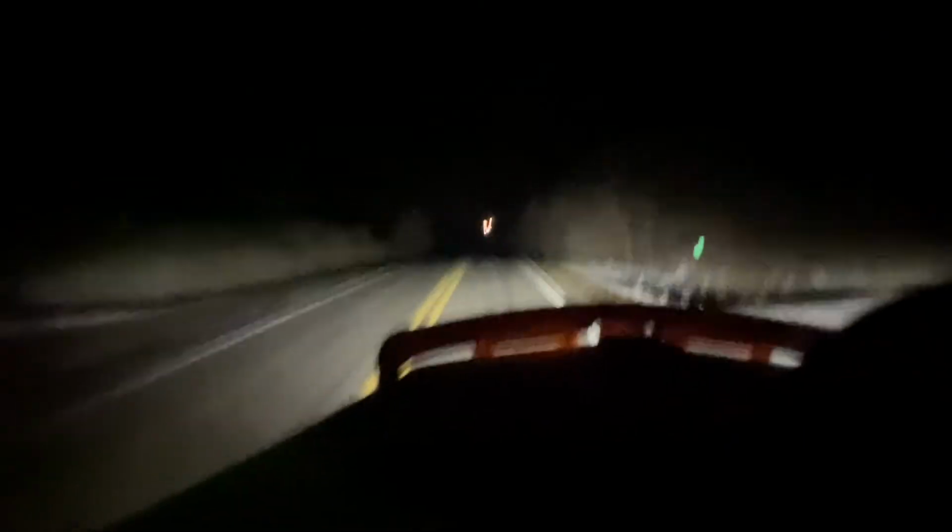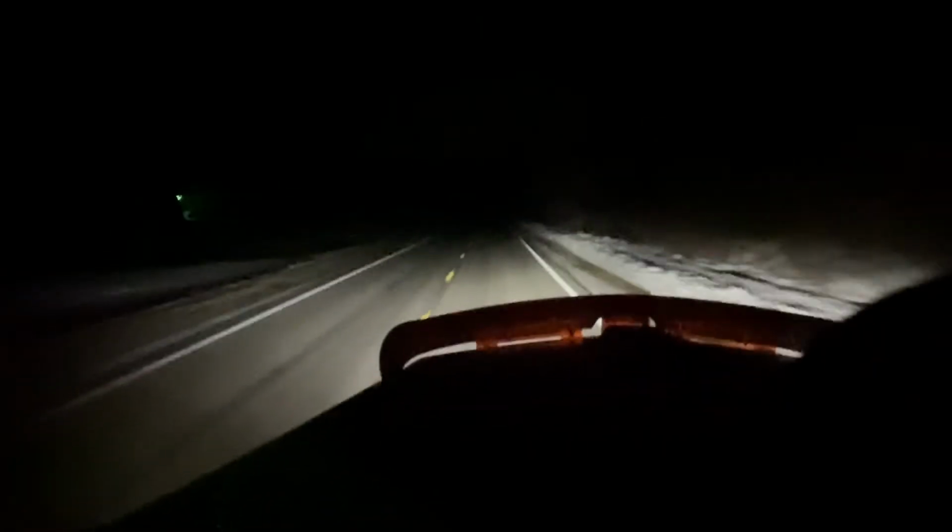So, speaking of my bright lights, I see that car off in the distance already. Just a little bit of headlights. I'm gonna go ahead and flick my brights off. I'm noticing more and more people don't care about riding with their bright lights on. And I know that some of these cars and trucks naturally have bright lights even on their low beams. But it's bad too, people riding with their bright lights on.